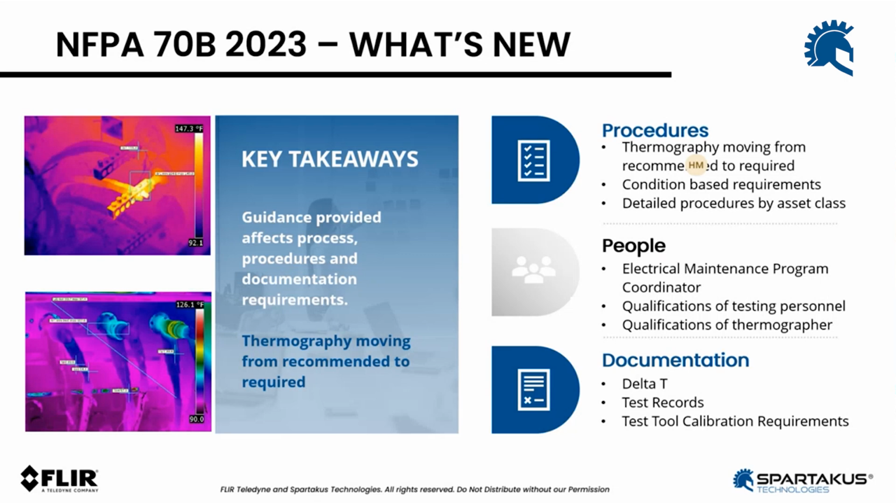Well, NFPA 70B is a standard for electrical inspections. It was just updated last year. It covers the procedures, how you should do the inspections, who should be conducting those inspections, and how we document those findings. That has been there. What's changed just recently is that infrared imaging was recommended in previous guidelines, and now it's required. It's a requirement to do regular infrared inspection of assets. So I just wanted to put this out there.